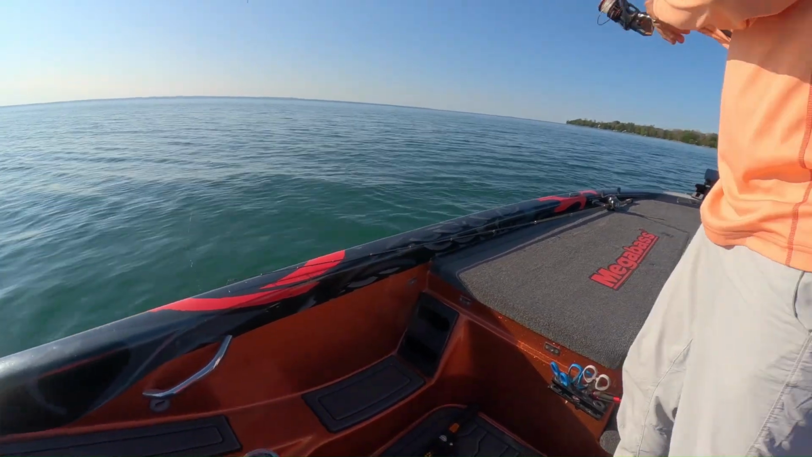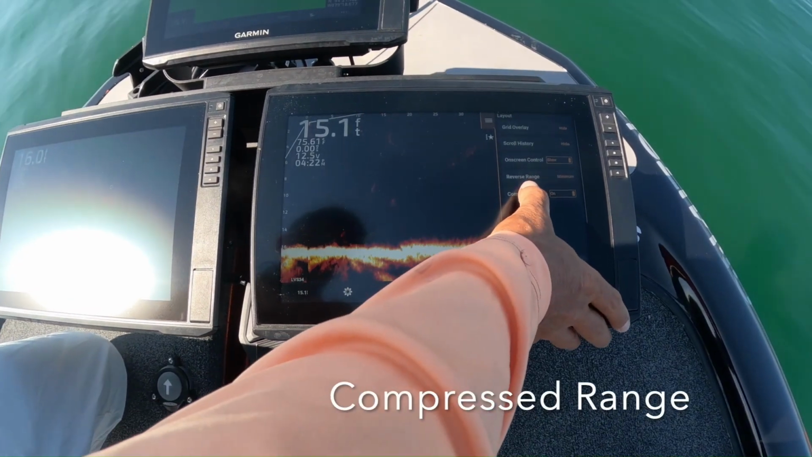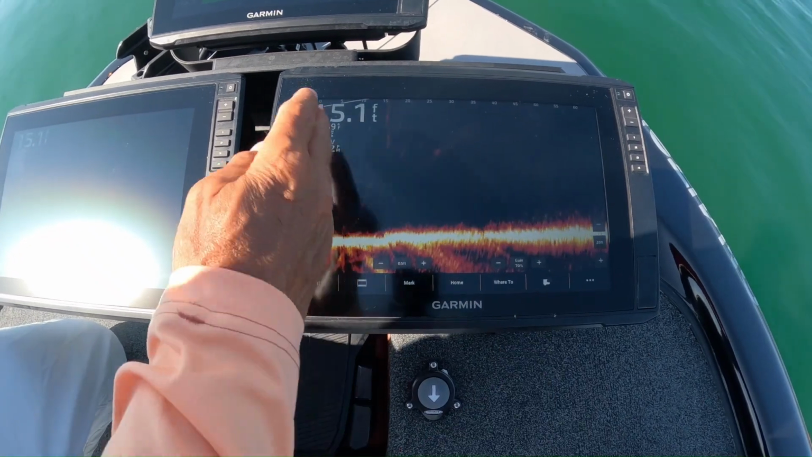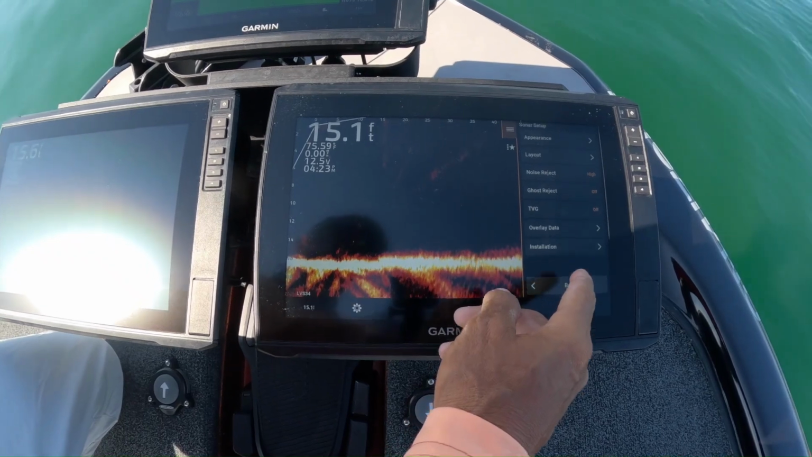I'm not too concerned about what's under my boat in 3 feet of water. Compress range, right now I have it on. I'll explain that. Compress range, what it does, you can see how the numbers are even here. If I go back in there to